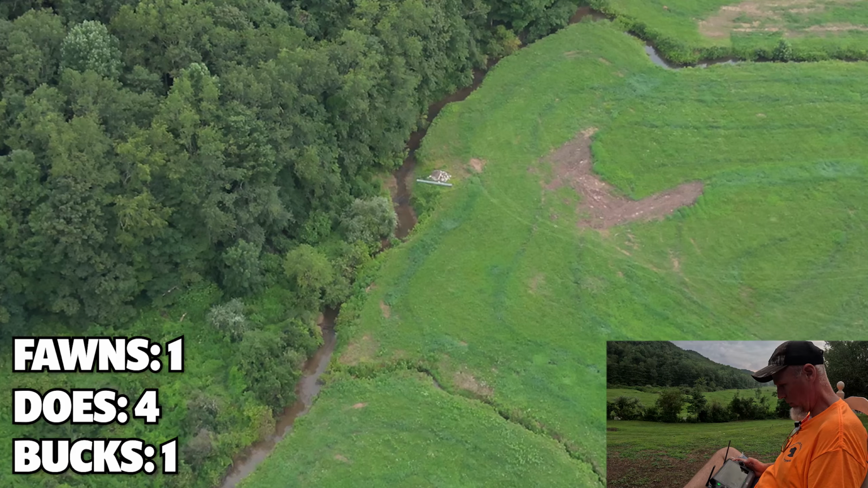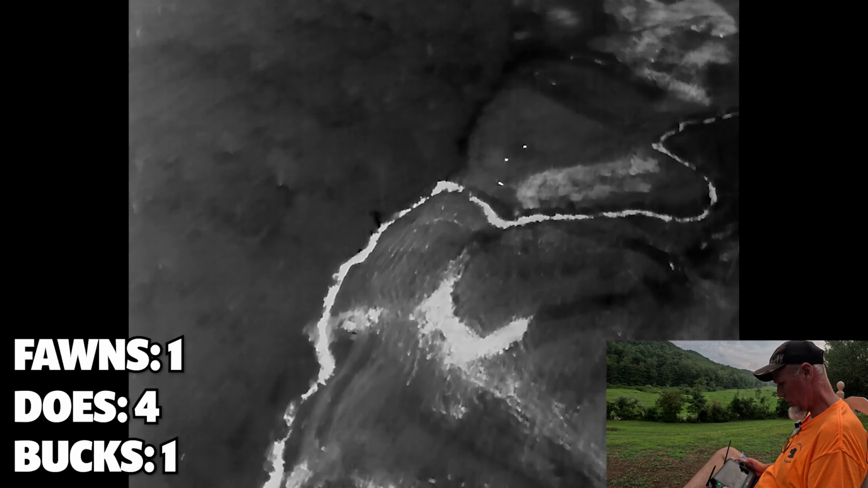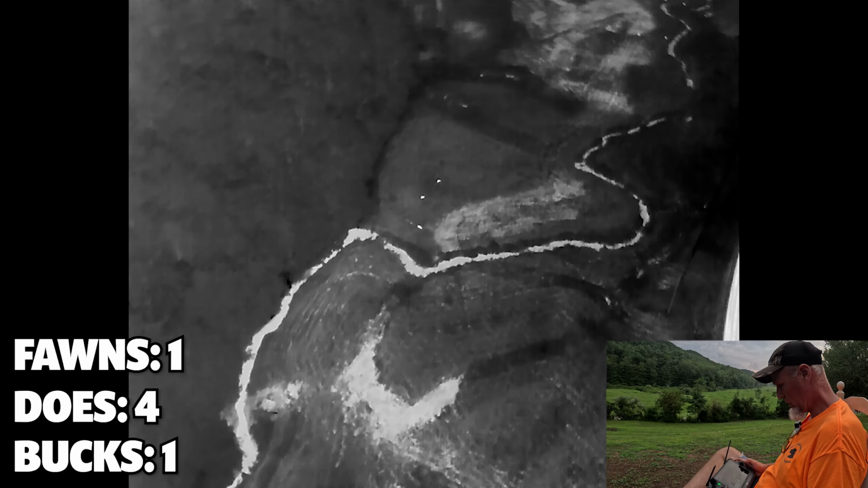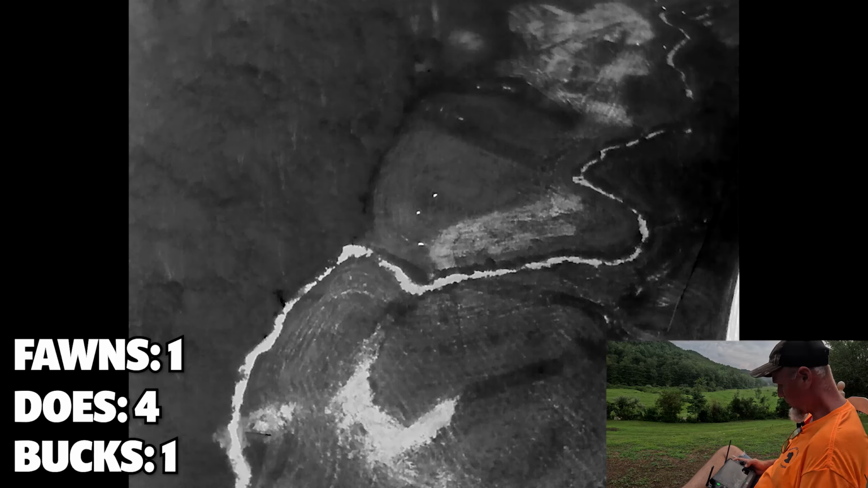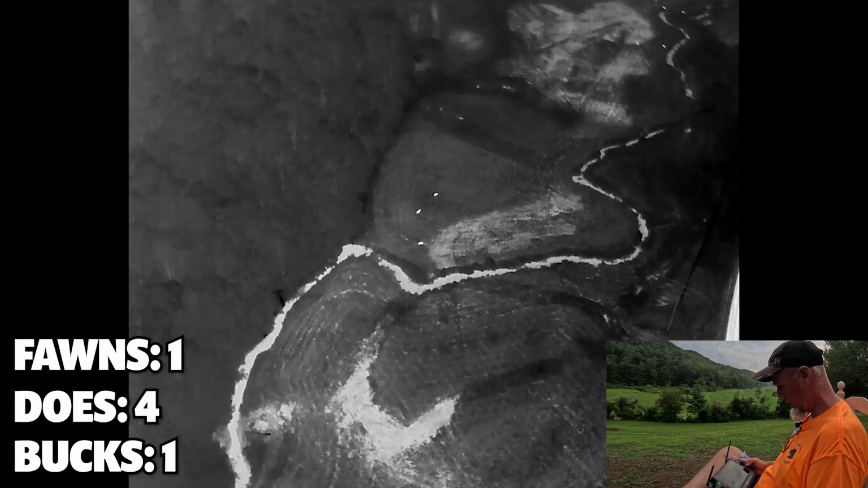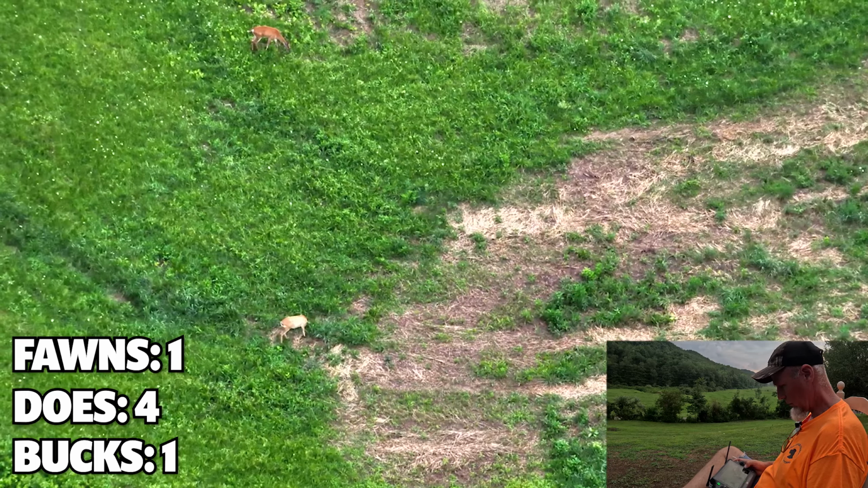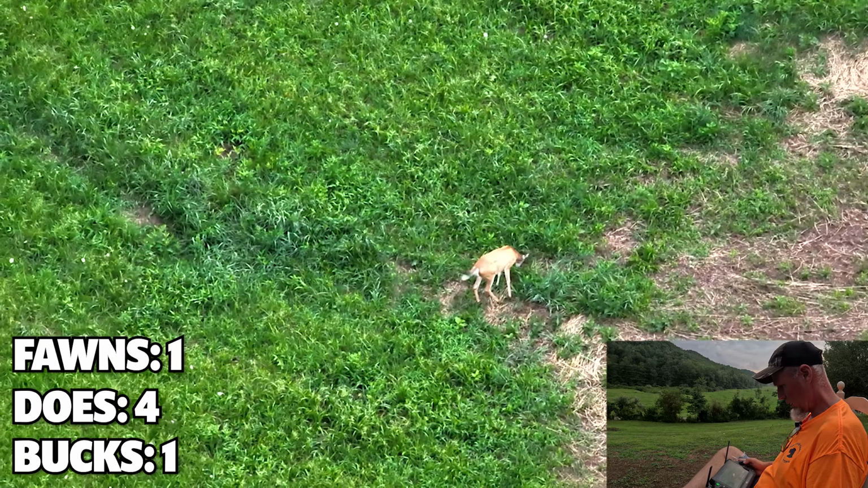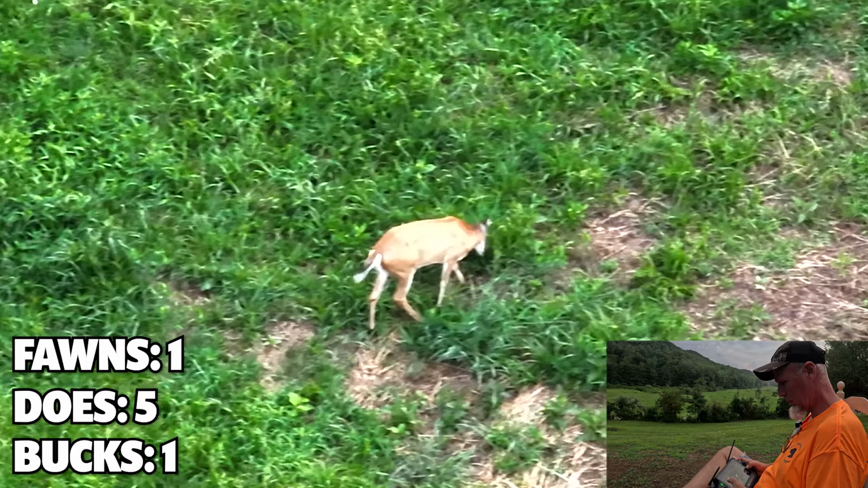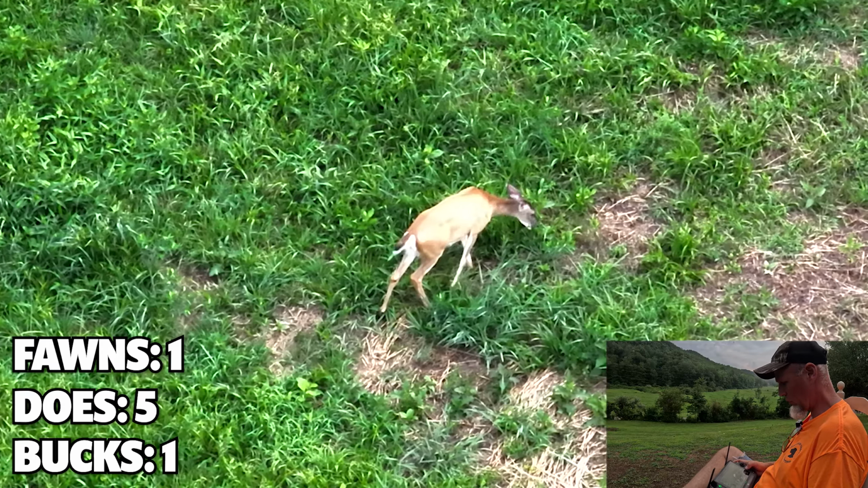Let's go back to IR here. Oh my, there's some more hits. Some big thermal hits going on there. Wonder who this is. These deer just came out because we were just up here a minute ago. Let's see what these are. That is a doe. She's 618 feet, over 200 yards from the drone right there.